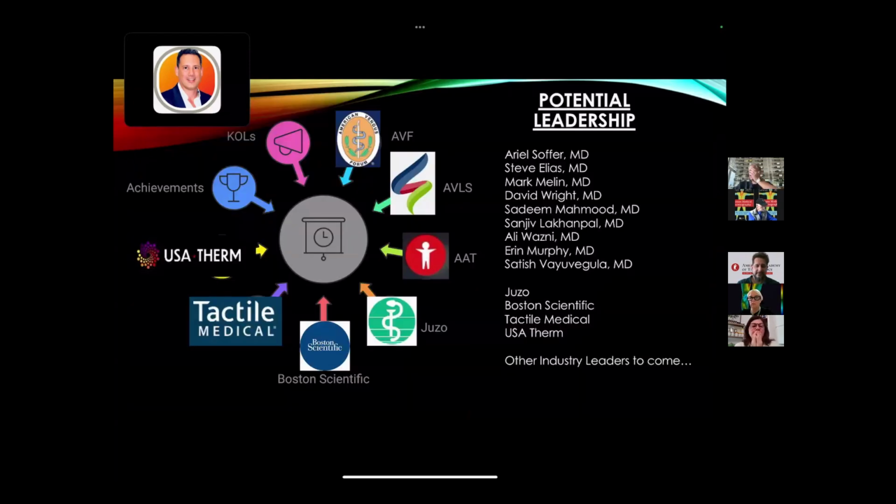So the leadership right now is in the venous world. We just had our first intersocietal meeting with the AVF, the American Venous Forum, the AVLS, the American Venous Lymphatic Society, and representatives of the NCVH, as well as I represented the AAT there. We basically had Boston Scientific and a lot of other major companies, all stakeholders in making this happen. A rising tide will raise all the boats, and we're very comfortable doing that for everybody.